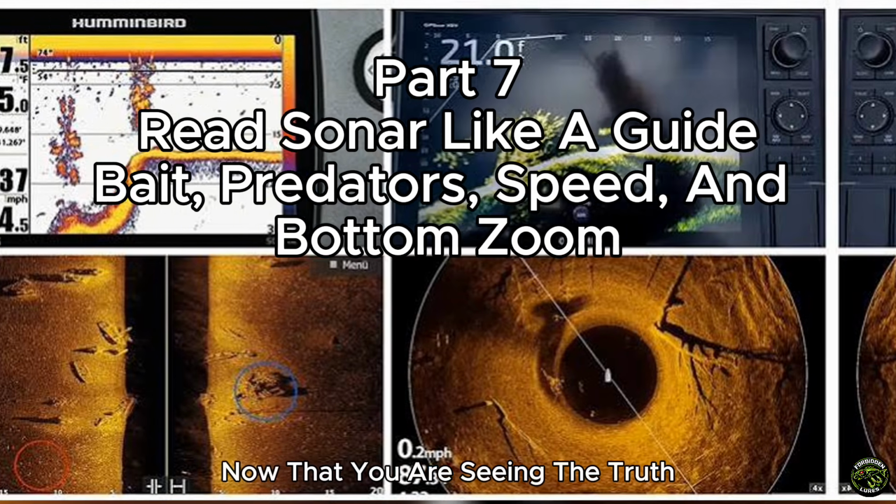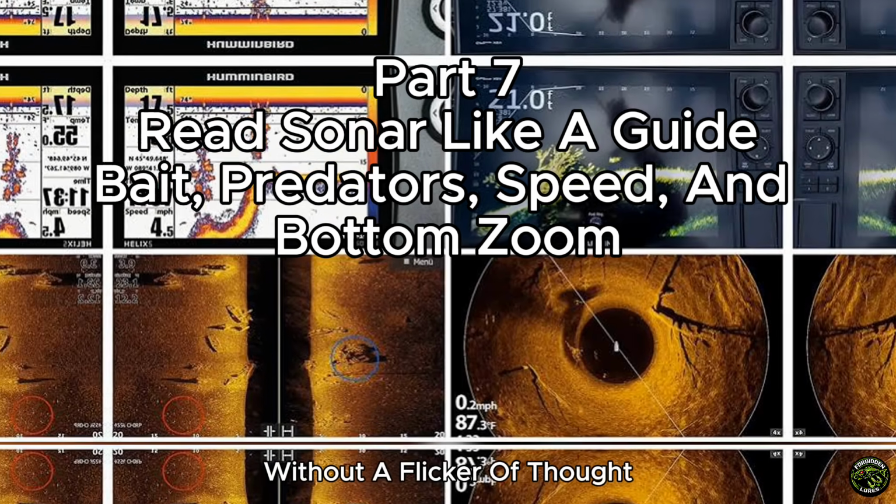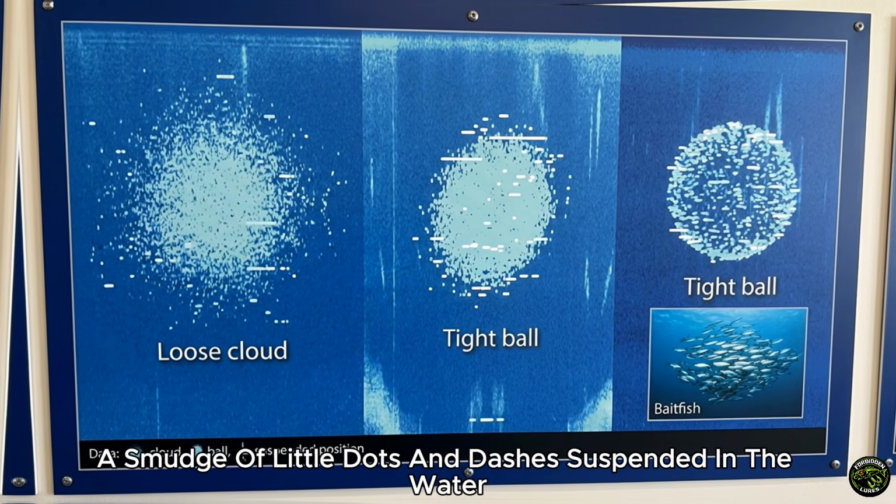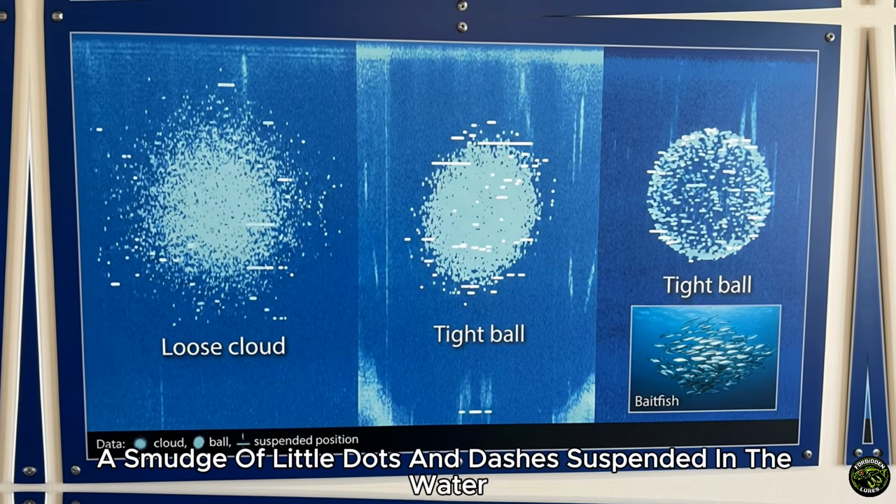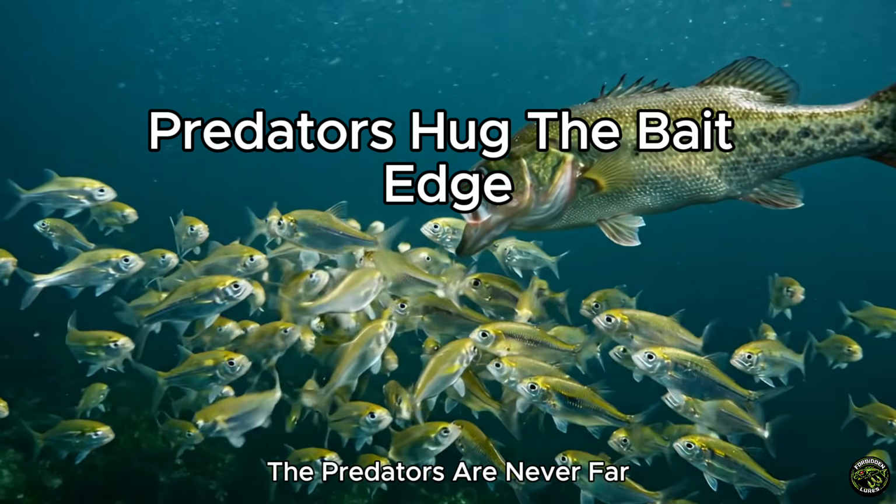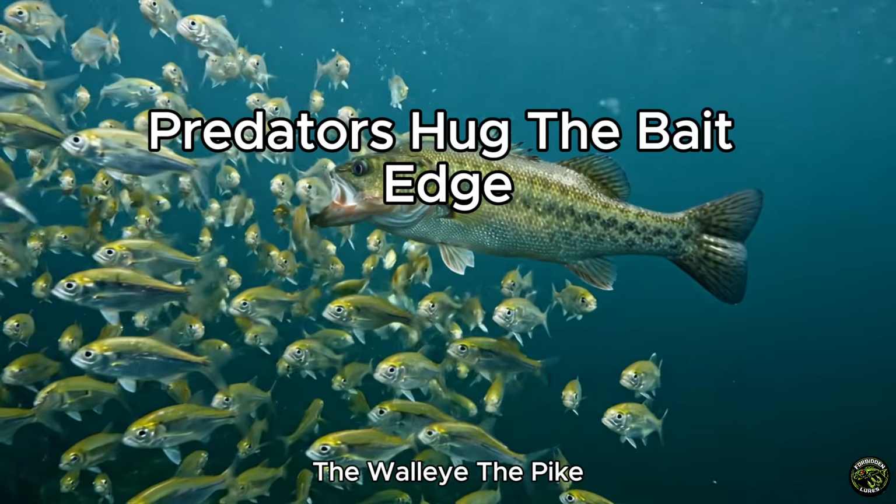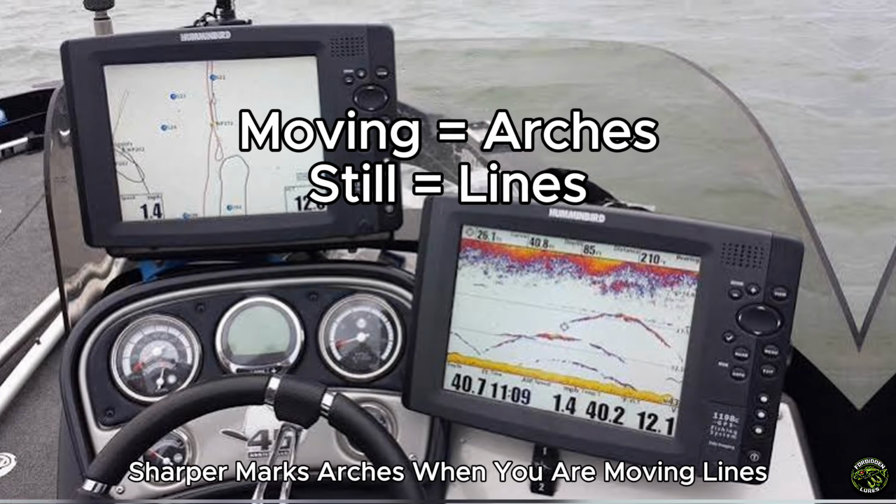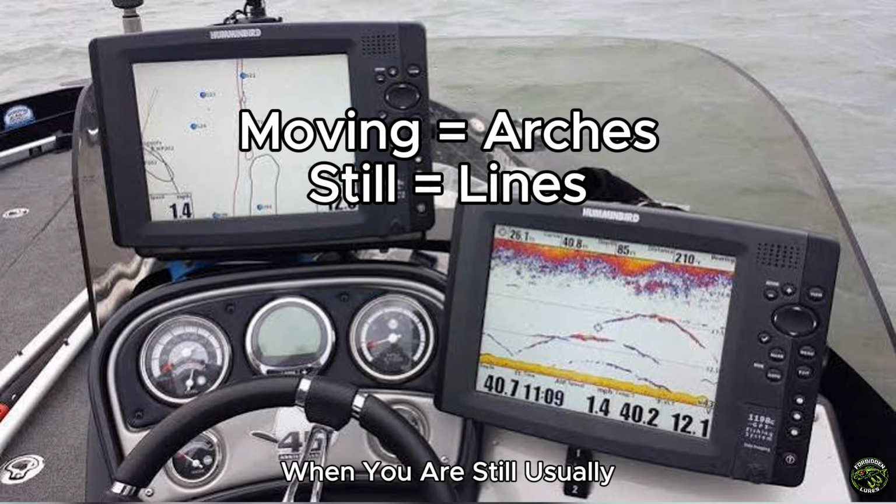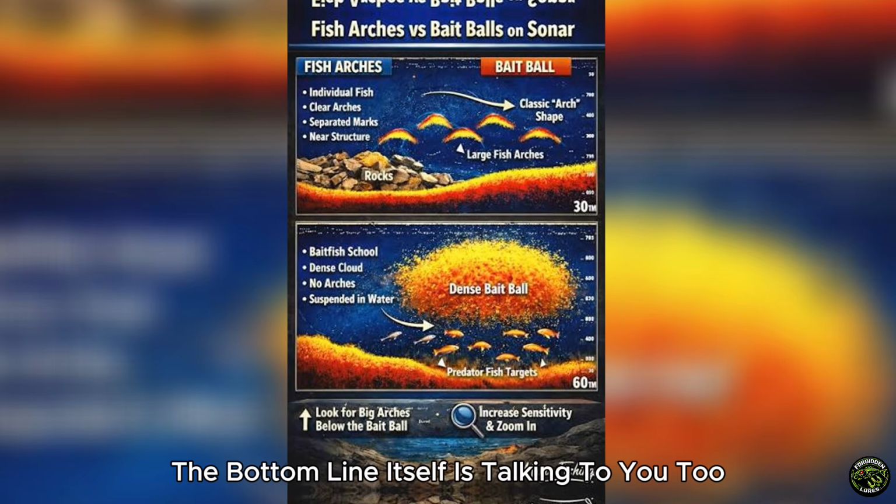Now that you are seeing the truth, let me teach you to read it fast, the way a veteran guide reads it without a flicker of thought. Baitfish show up as a fuzzy cloud or a tight ball, a smudge of little dots and dashes suspended in the water. Find that cloud and celebrate, because where the bait hangs, the predators are never far. Your game fish, the bass, the walleye, the pike, print as bolder, thicker, sharper marks. Arches when you are moving, lines when you are still, usually parked just under the bait cloud or hugging its edge.